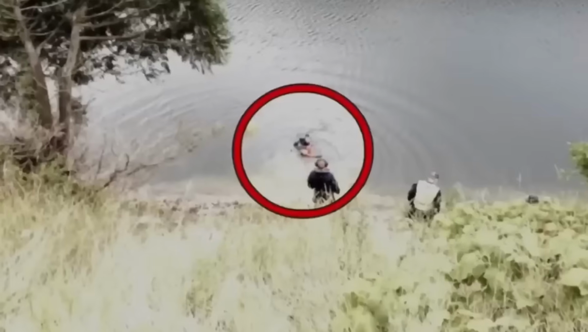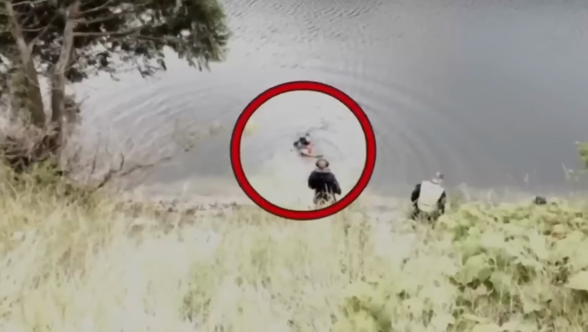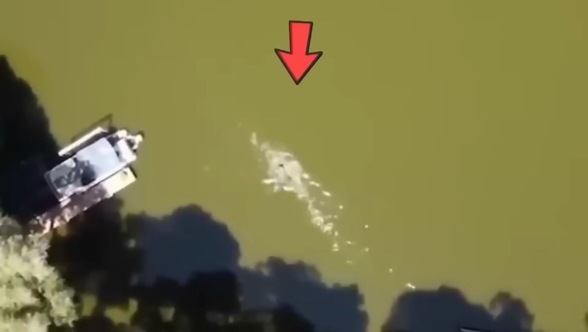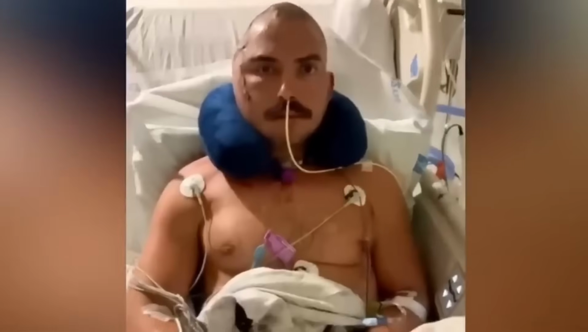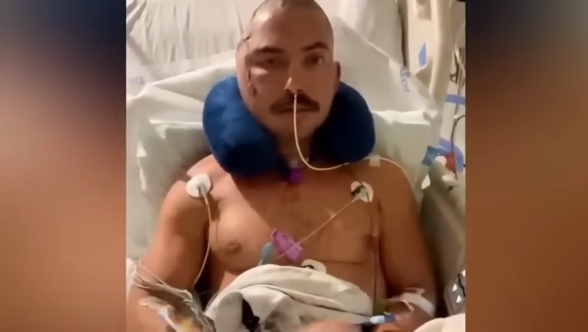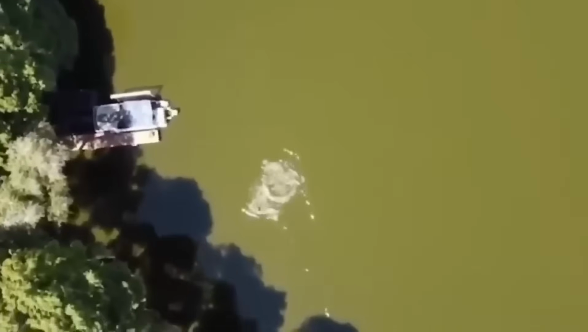This image is taken from an incident which happened in August 2022. A man was swimming in the lake when an alligator sneaked up on him and almost had him dead in its strong jaws. Luckily, the man survived as he put his hand in the gator's mouth to get the beast to let him go. This whole incident was recorded on a drone and had people in shock when it hit the internet.